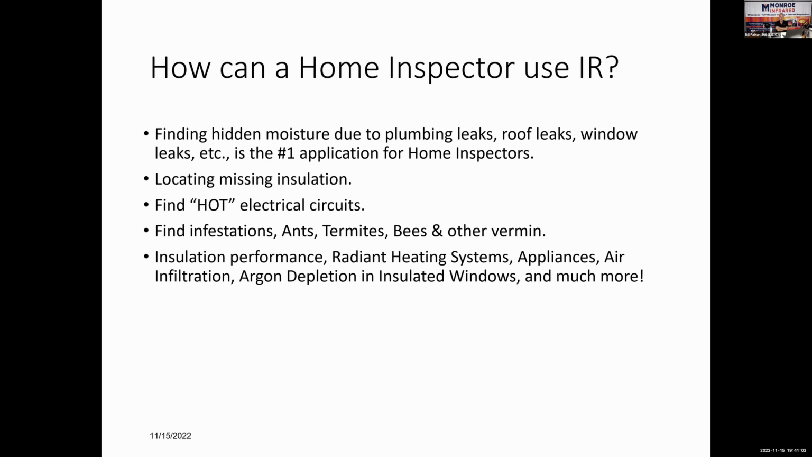From a safety aspect, finding hot electrical circuits. I hope I have it in this presentation, but a home inspector found the absolute hottest electrical connection, hotter than anything I've ever found in my career doing commercial and industrial: a dryer connection on the side of the breaker from an electric dryer running at 1,452 degrees Fahrenheit. The connection was glowing cherry red. So yes, while you take the dead front off, you didn't need an infrared camera to find it. But